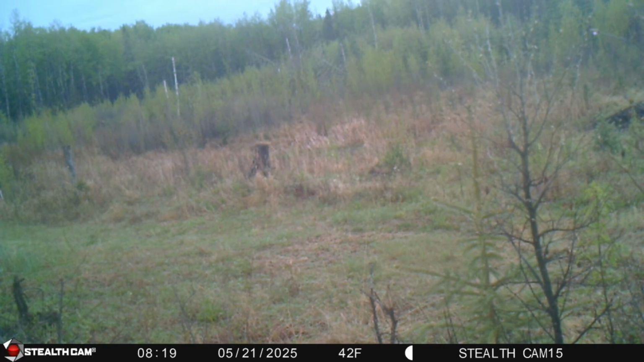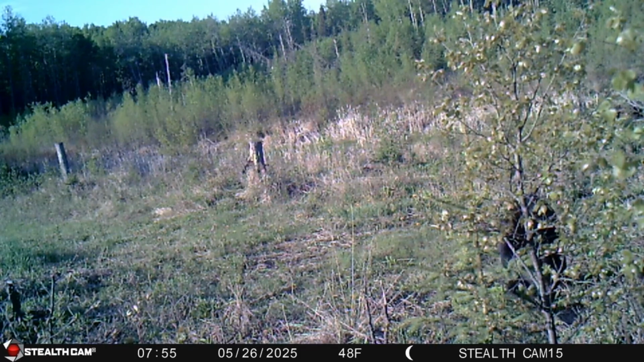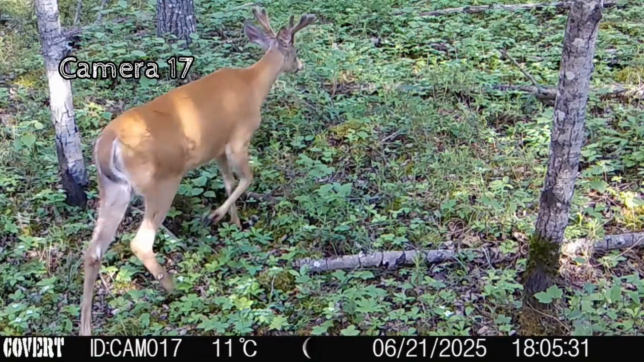Couple elk spooked by something there. Maybe this guy? I wasn't paying attention to the date. But this guy would definitely not make the elk very happy. Big black bear again. This guy's got, that particular bear had a lighter colored muzzle. There's another big black bear you'll see in one of my videos with quite a dark muzzle.